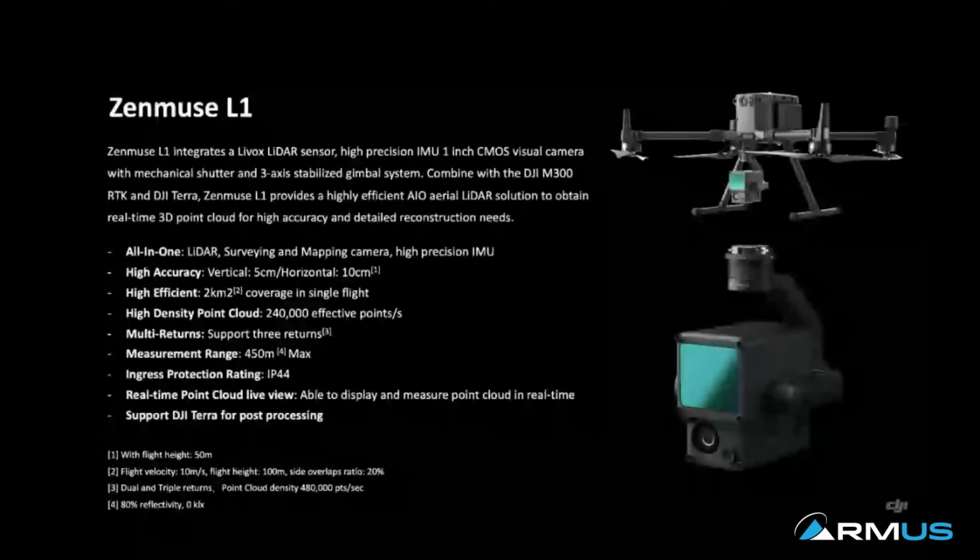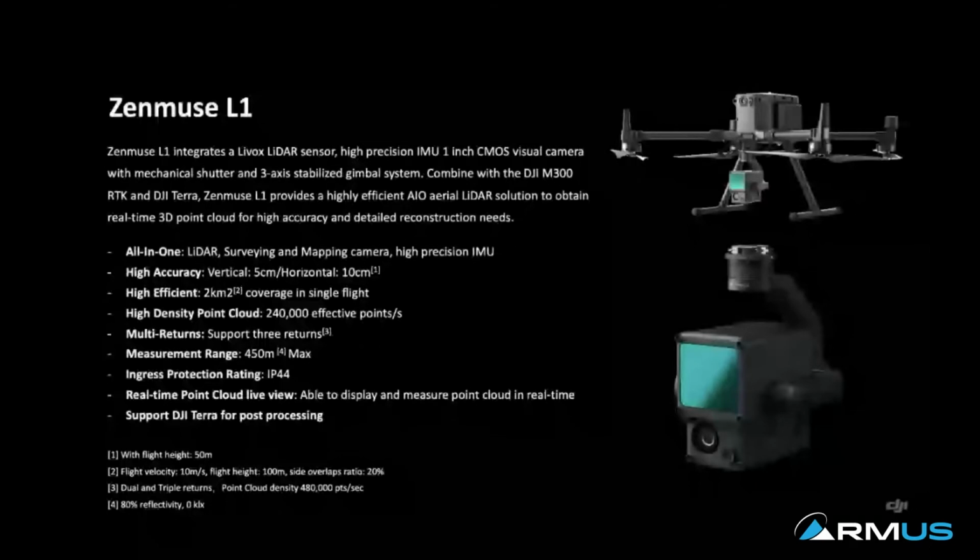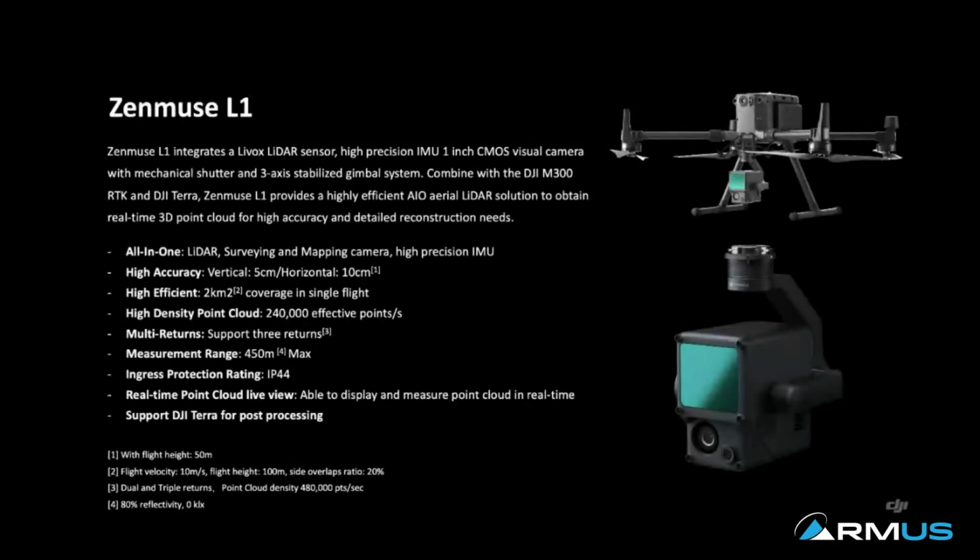If you notice, on the bottom of the LiDAR scanner, there's a RGB camera. And that same camera has the same spec as a Phantom 4 RTK. So it is a mechanical shutter camera designed for surveying photogrammetry captures, and it is 20 megapixel. So that makes the L1 not only a LiDAR scanner, aerial LiDAR scanner, but it's also an aerial camera for capturing visible photogrammetry data. So, which is pretty handy when you think about it.